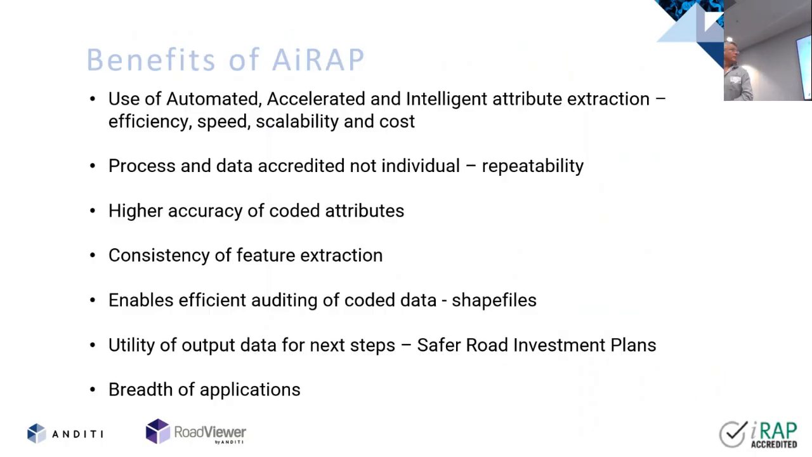All right, very quickly, benefits. We use automated, accelerated, and intelligent methods to extract the features, which improves efficiency, speed, scalability, and cost. The process and the data is the thing that's accredited by iRAP, not the person. So once you get the process up, hundreds of people can apply it. There's higher accuracy and higher consistency of what's been extracted because it's been accredited, and we're already at that point.